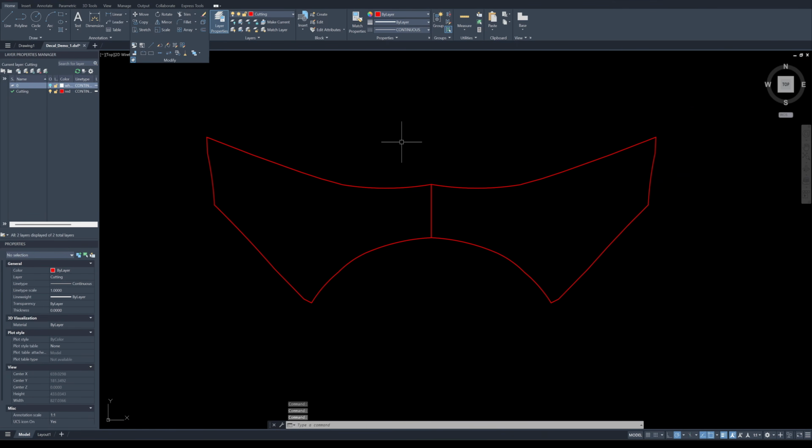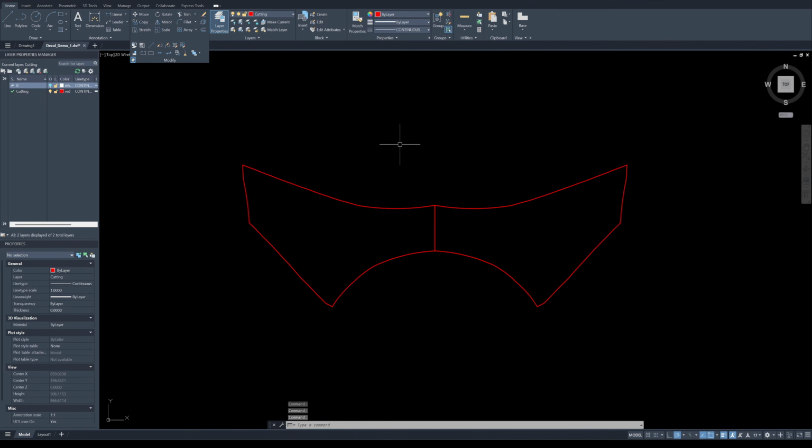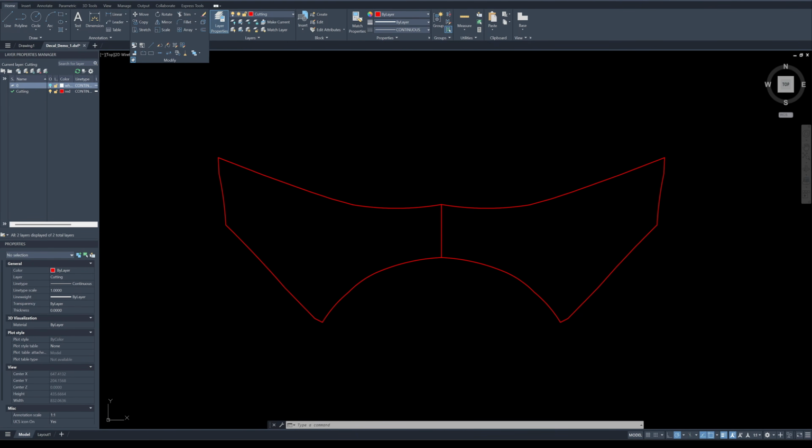Okay, here's your decal flattened for the overhead light parts of the scooter. Now you can save it as DXF and export to your plotter for cutting.